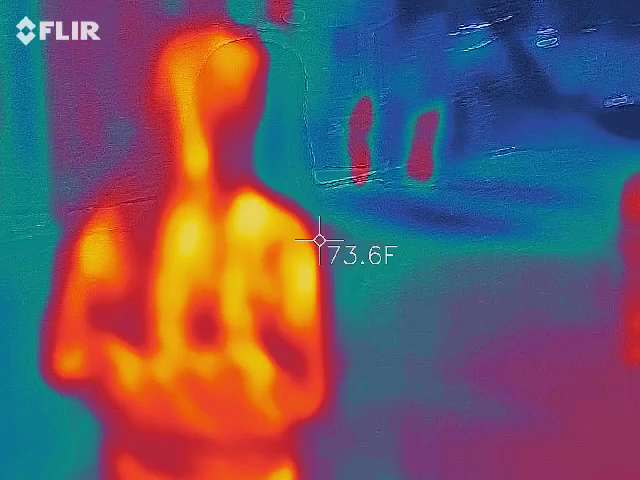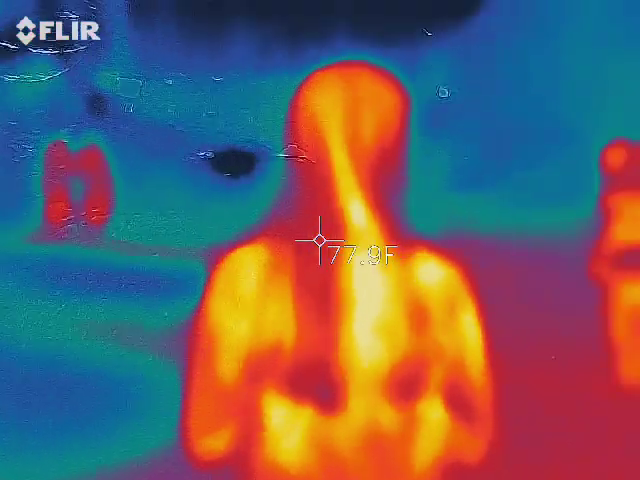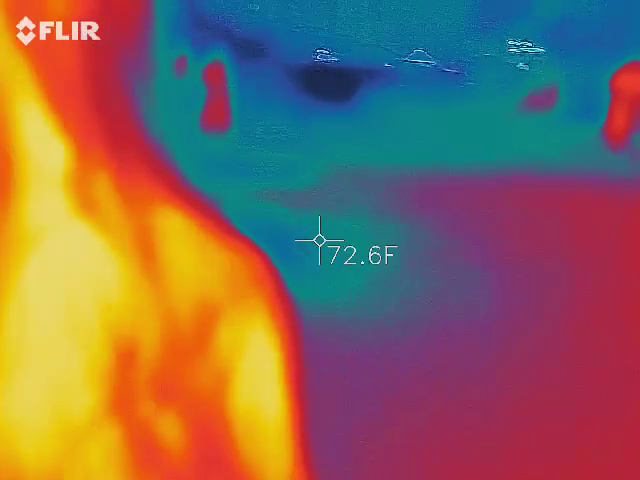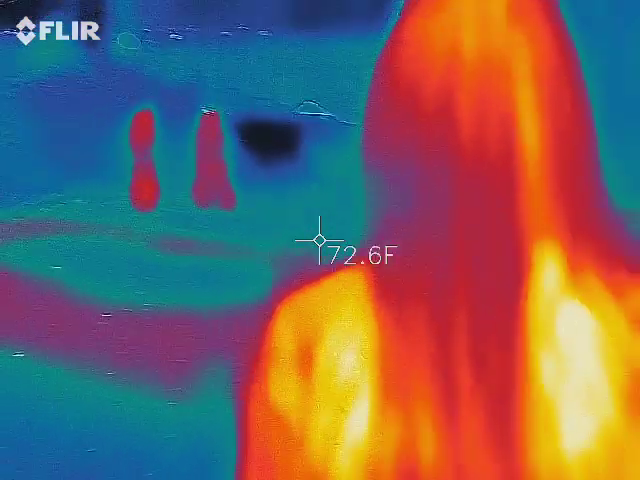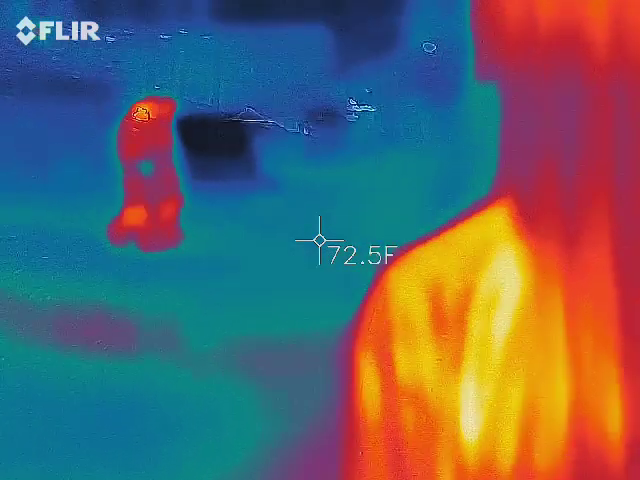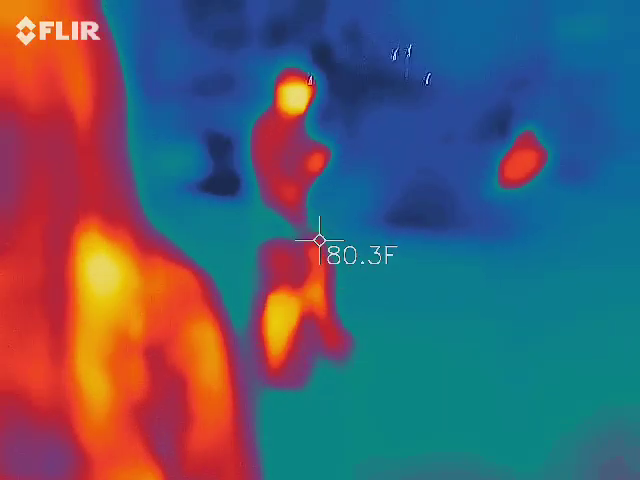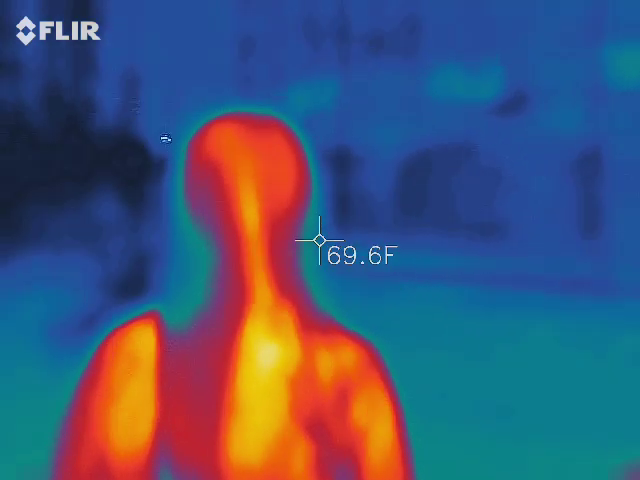We just walk around. Yep, pretty much. Oh, I got a black spot. Got a black spot. I don't know, I think it's the car. I pointed at something. Is it the car? Yep, it's the back window of the car. They just walked through it. You guys see anything? Not yet. We're working on it.